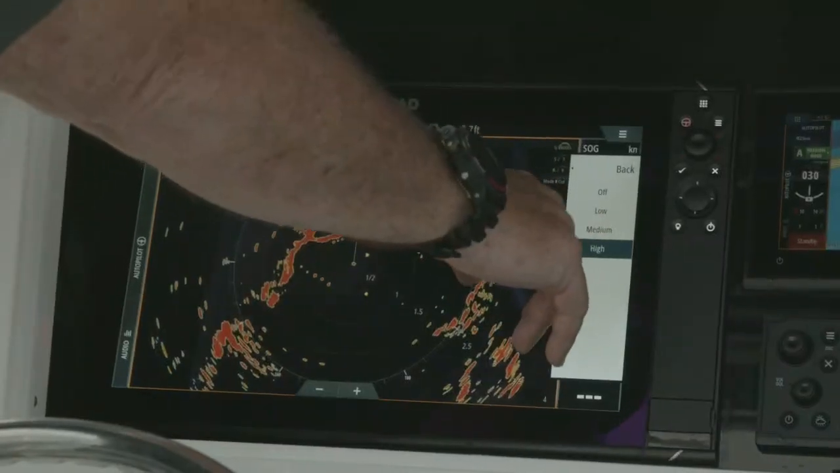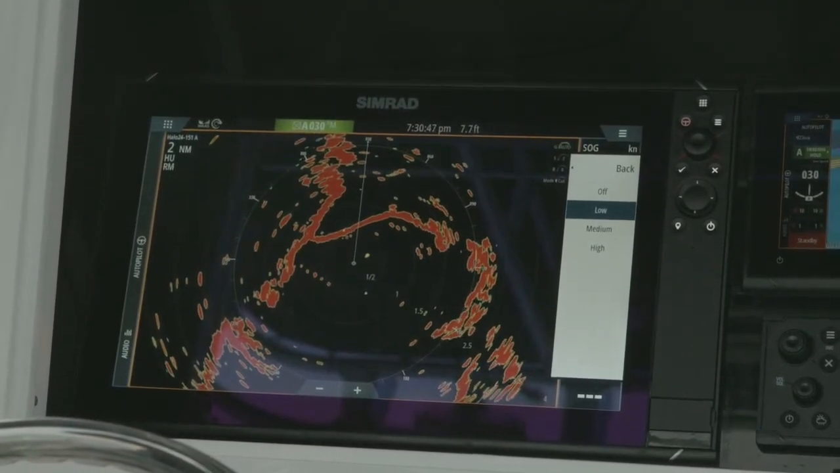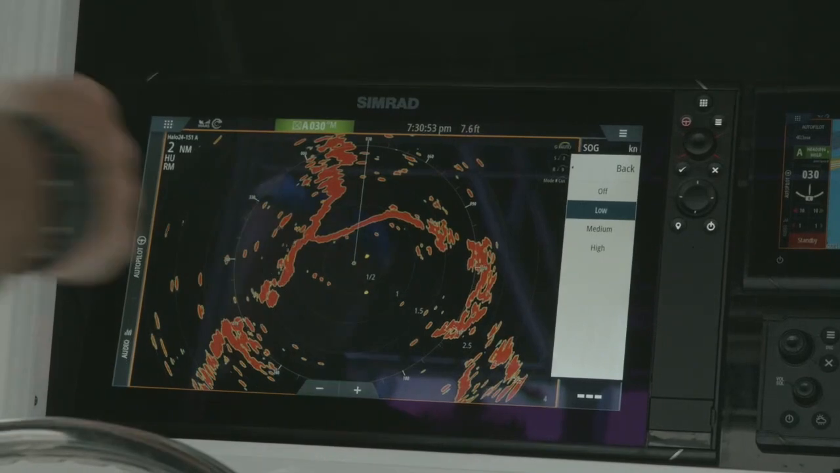So remember, use it to your benefit, and then when you are finished, either put it back on low or off so that when we set up to our 24, 36 miles, we can start seeing those targets that are out there past 12 miles. Smaller targets will be seen.